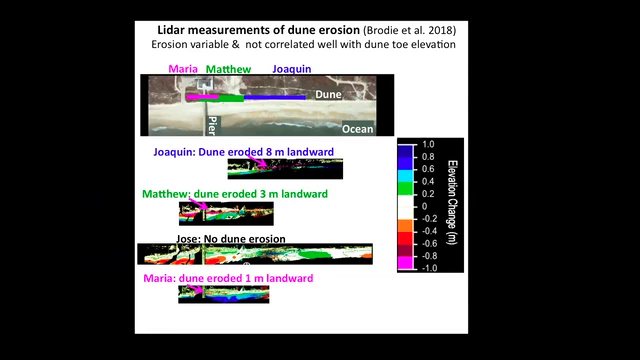During Hurricane Matthew, down below in green, there was about 3 meters of erosion at the location pointed to by the pink arrow, and that corresponds to the green bar in the upper panel. During Hurricane Jose, when it came by in 2017, there was no dune erosion, but just after that, during Hurricane Maria, the dune eroded about 1 meter just south of the pier.